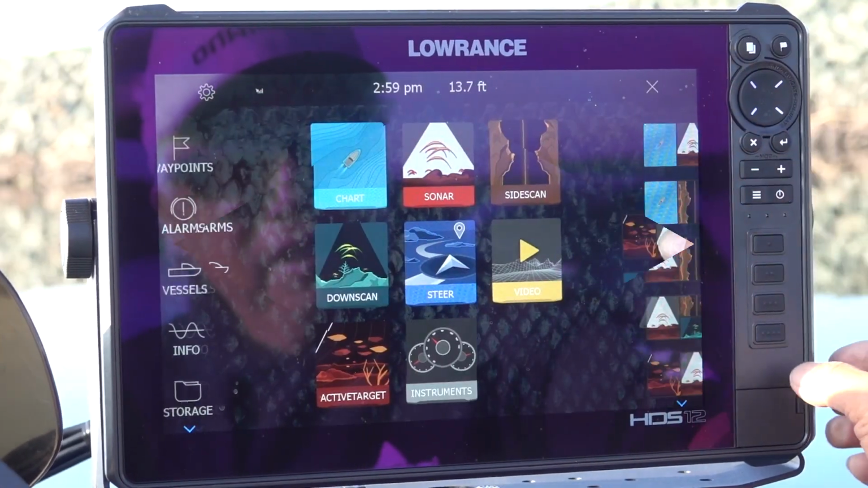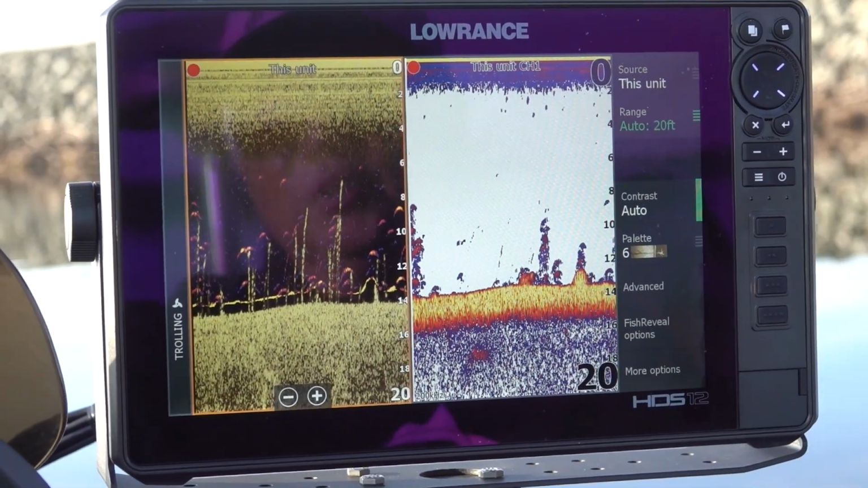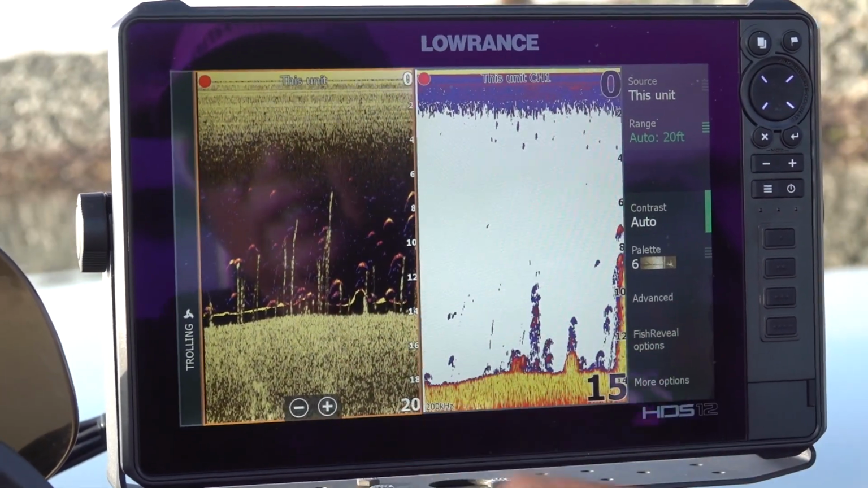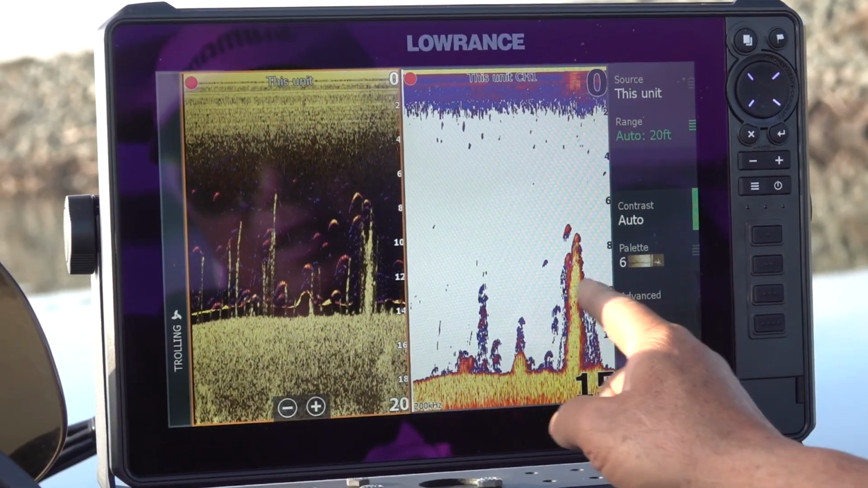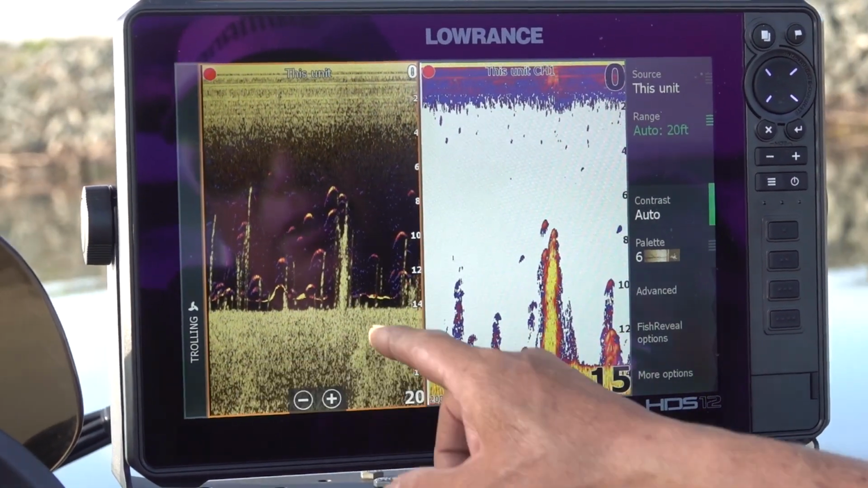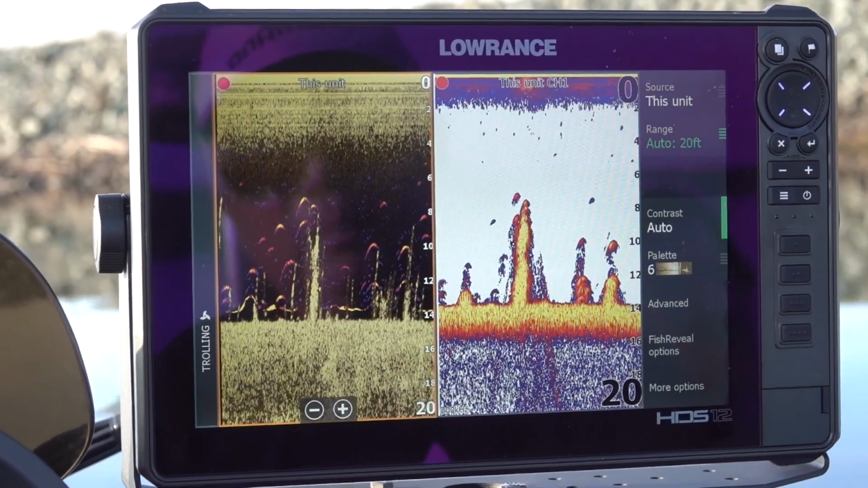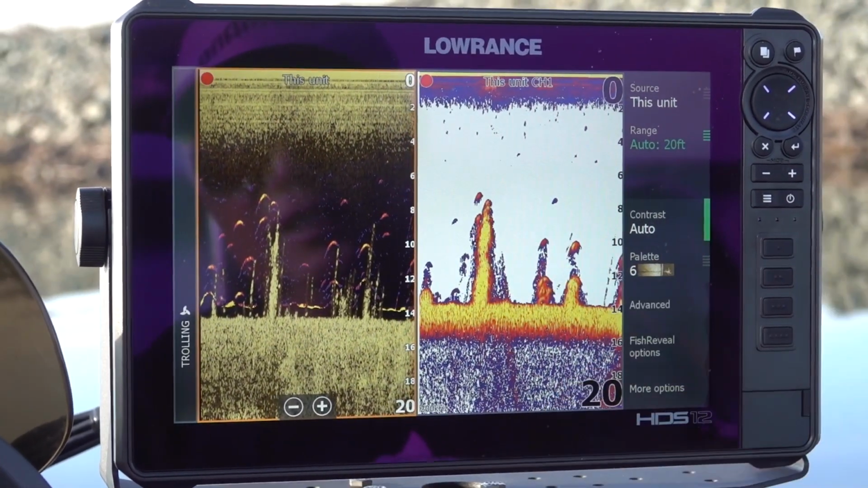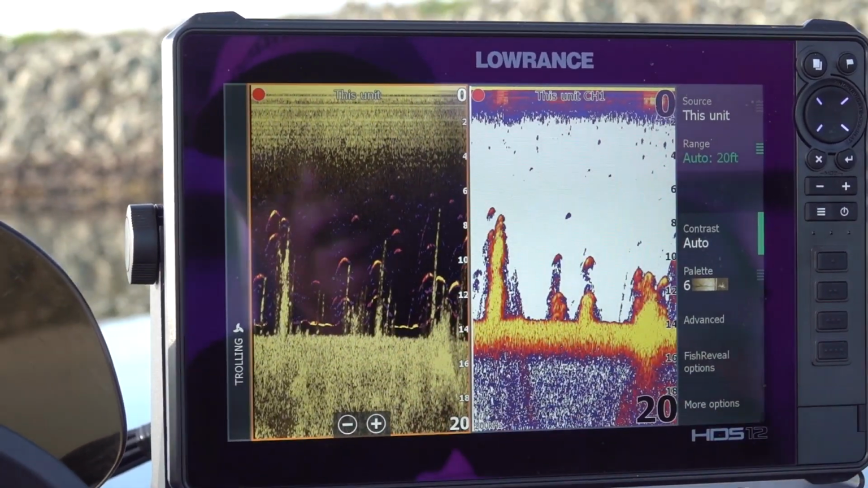So now I'm going to put right here. Very important tool. This is your regular 2D. This is down scan. So if I was in 10 feet of water, I'm only looking at a 4-foot target. This one I'm looking at 19 feet. This one I could see the weeds. If there was a tree, I would actually see a picture of the tree. Here you're just going to see globs. Obviously you see more fish here because this looks a lot wider.